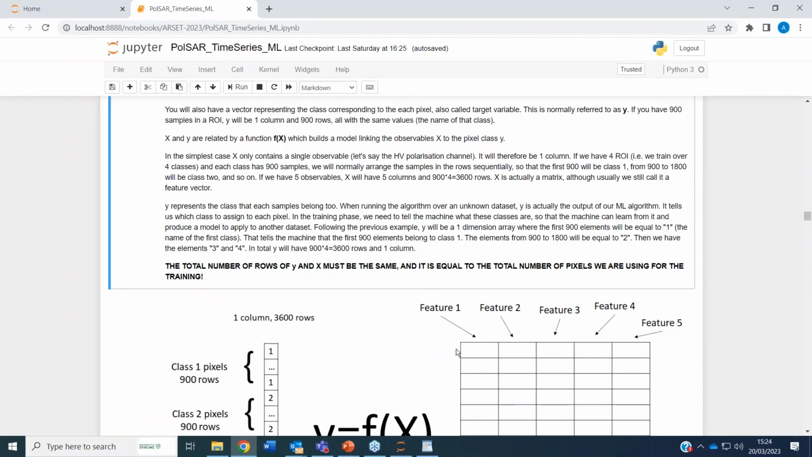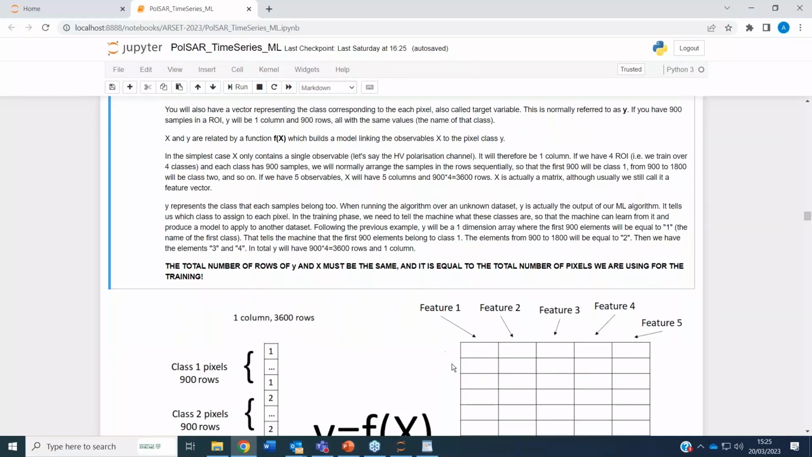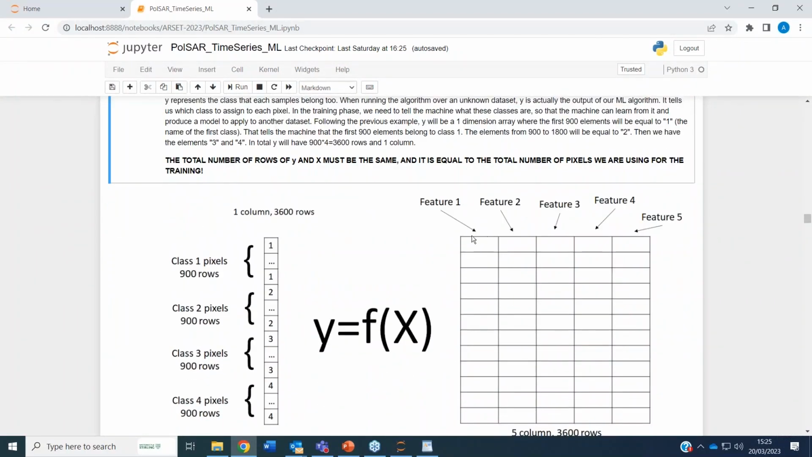So say the first row here, for instance, represents pixel number 1, and you will have the 5 features filling this row. If our ROI, our region of interest, is a 30 by 30 pixels area, then it will contain 900 pixels, so 30 times 30. So that ROI will have a feature vector which is 5 columns and 900 rows, because we stack all the pixels in the vertical dimension as rows.